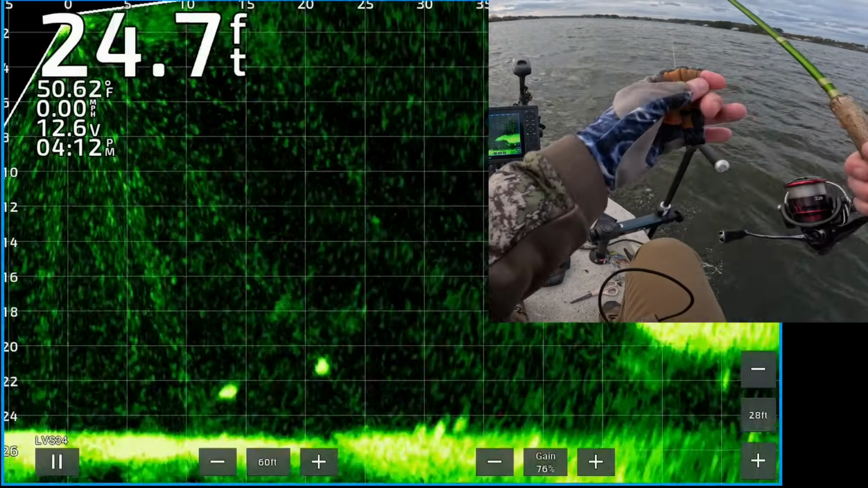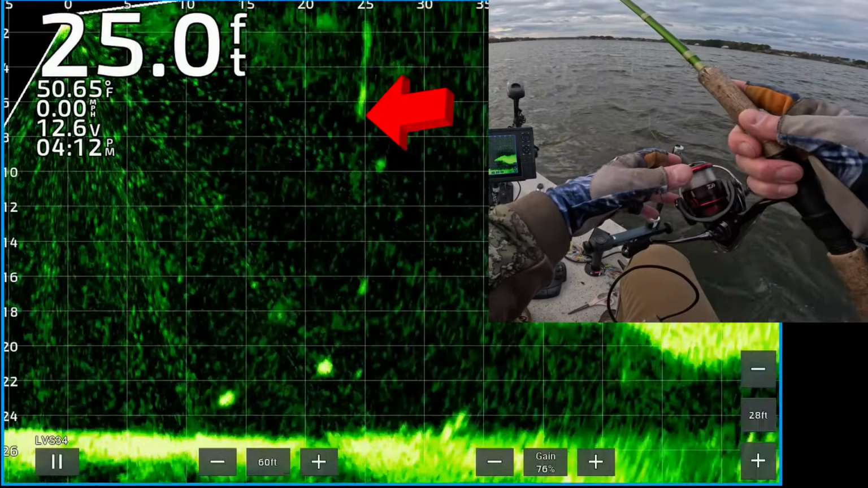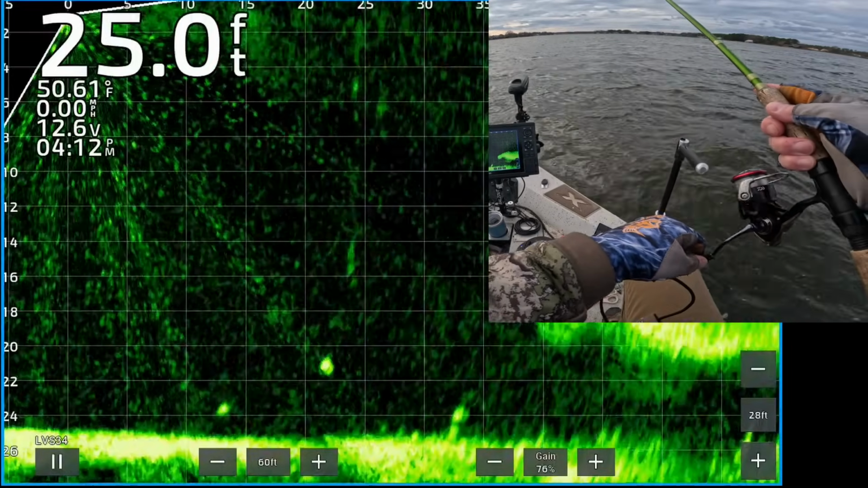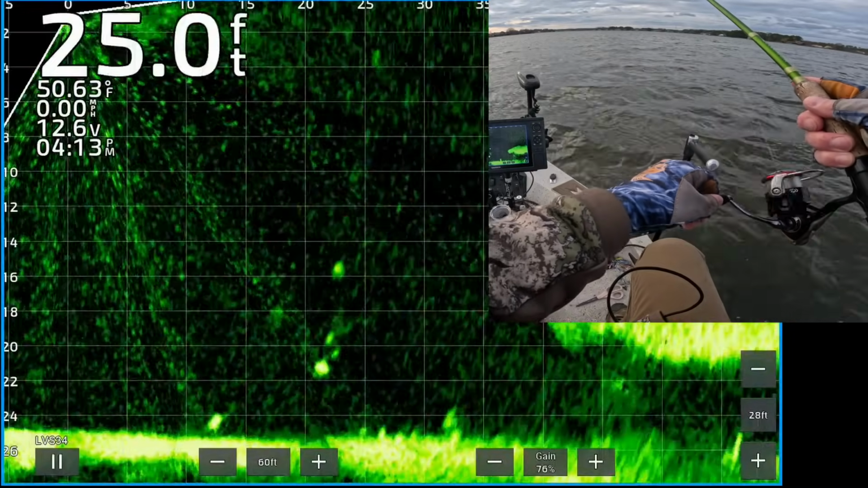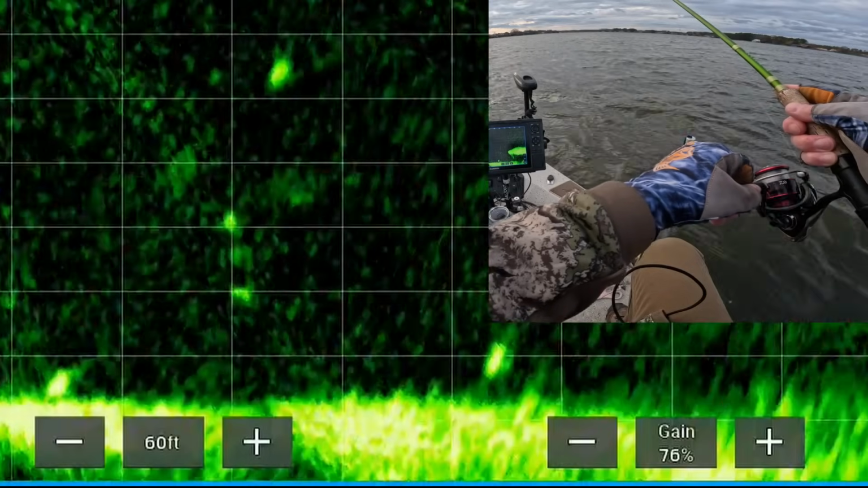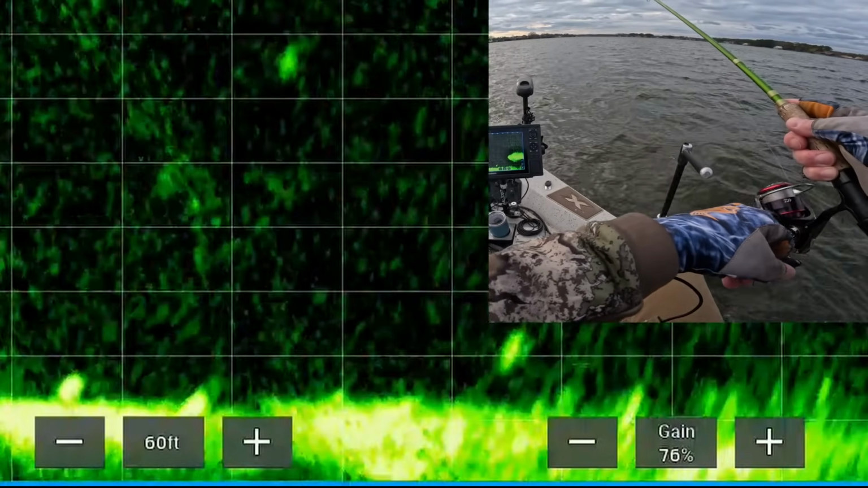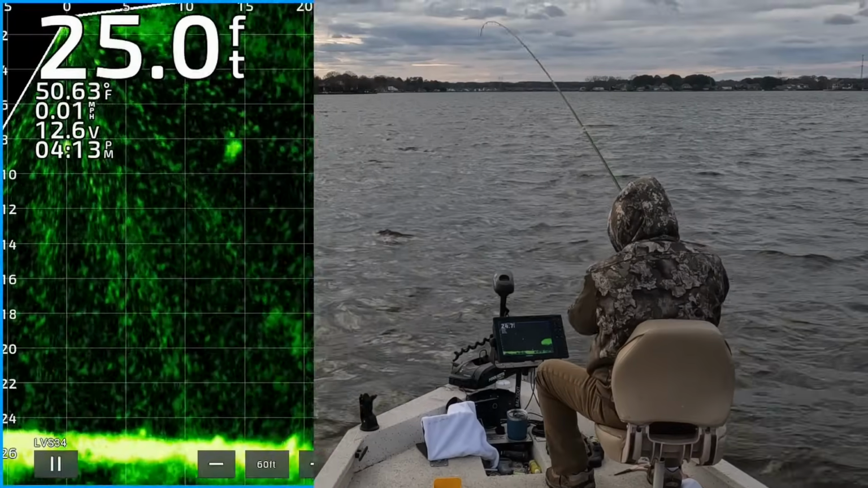There's a couple nice looking fish pretty close to the bottom. There's my jig dropping down. That looks like a pretty good drop. Hopefully that fish will be interested. I'm bringing the jig right on top of it. Kind of shake it a little bit. He turned. Oh, it's on. When they turn like that, they're going to eat it. There's one. Yes, he ate it.